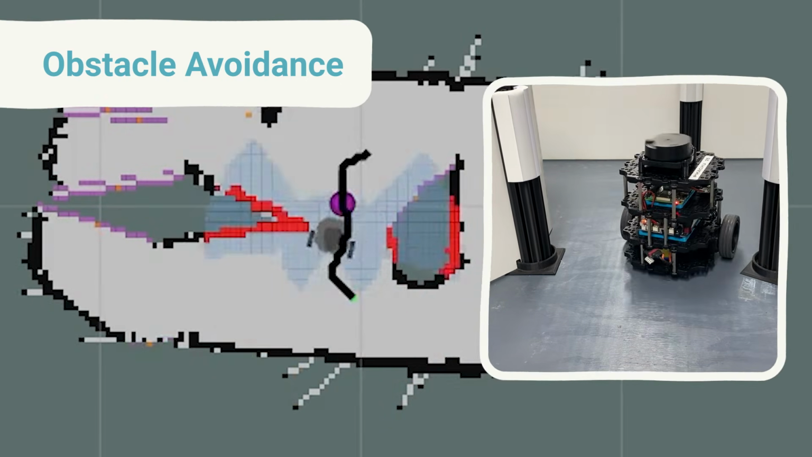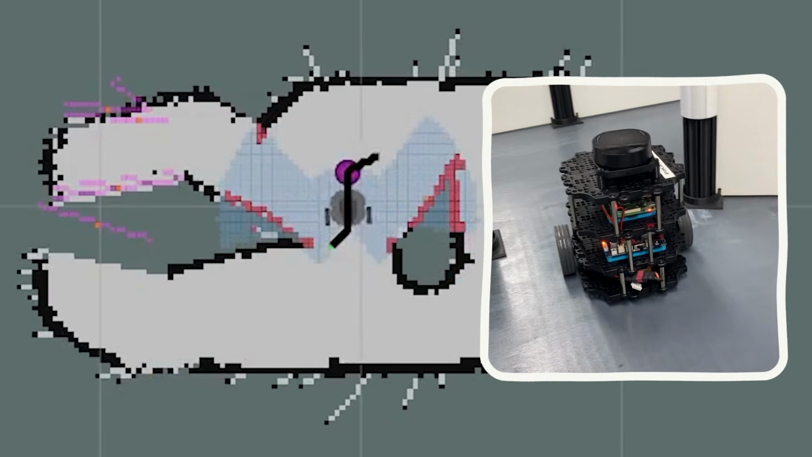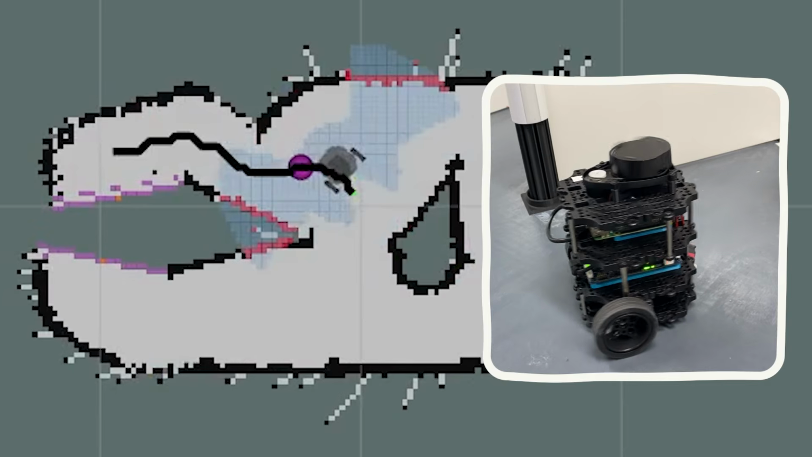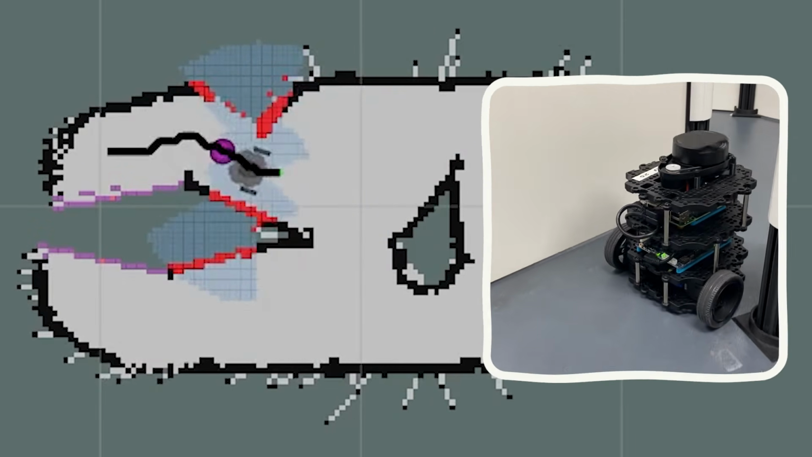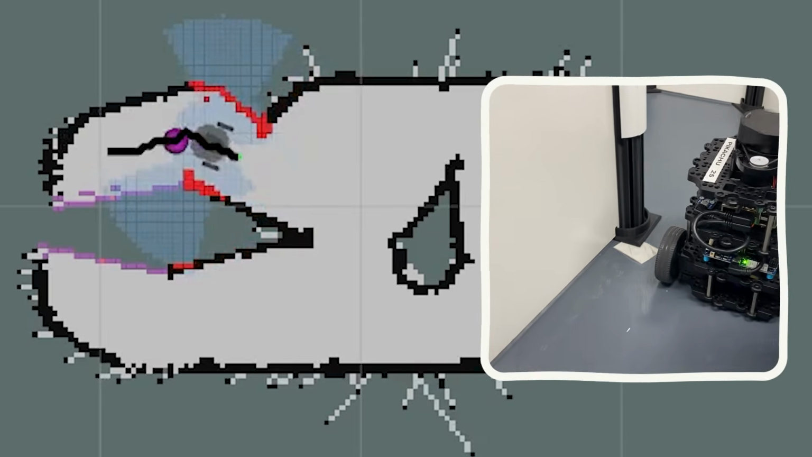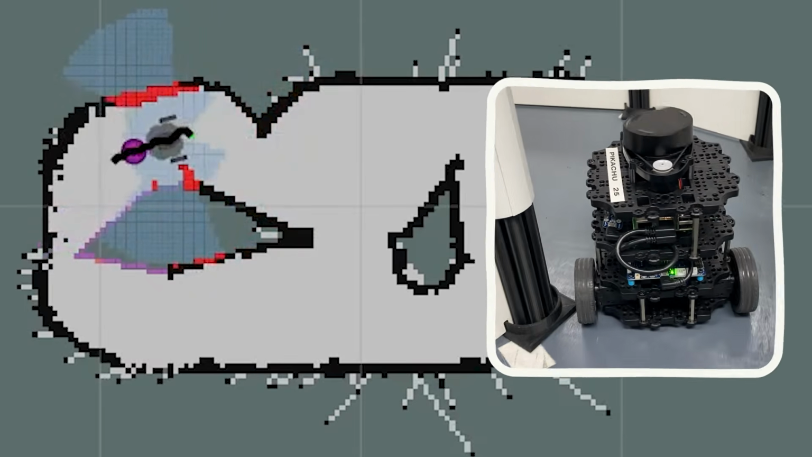As an added bonus, I also added some obstacle avoidance to keep the robot away from the walls if it ever gets too close. The robot looks at grid cells in a nearby field of view, highlighted in blue. Grid cells that contain obstacles, highlighted in red, will influence the robot to steer away from those areas.